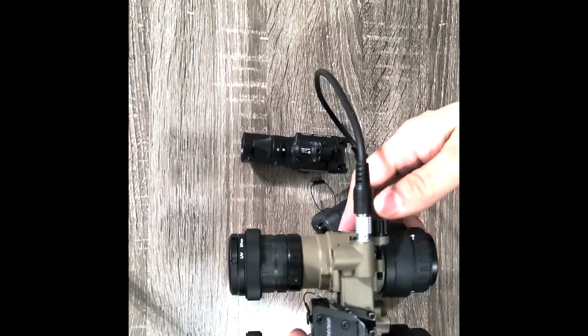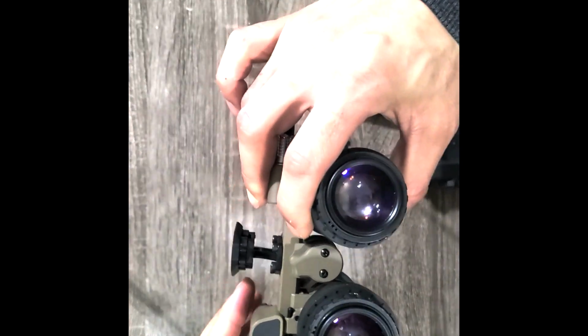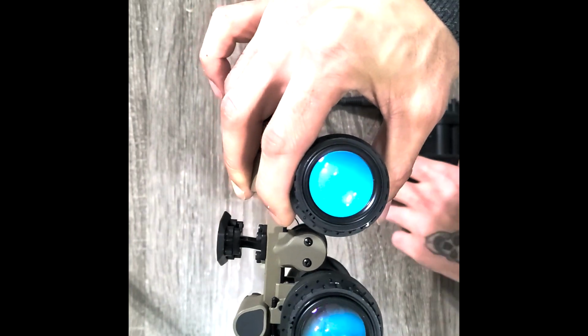Again, once connected with the battery pack installed, you should be able to power them on. So here it is, switching it to on, and as you can see, nods are powered on.